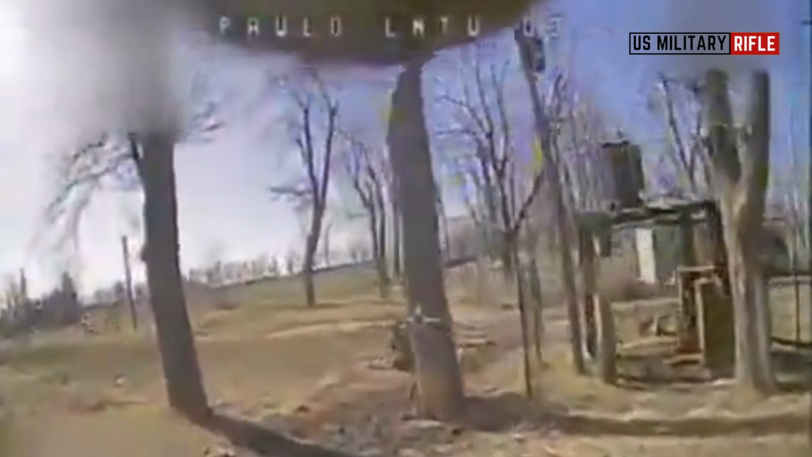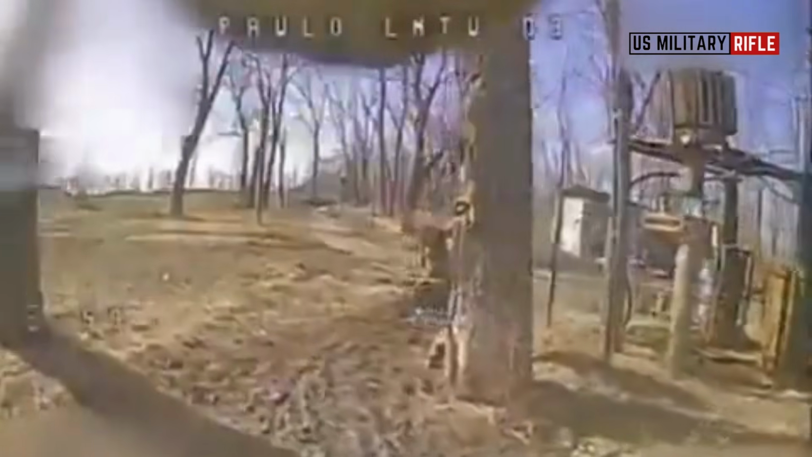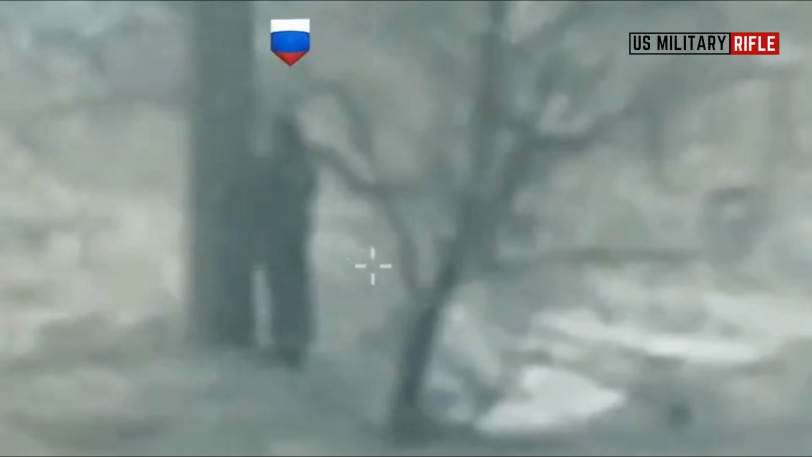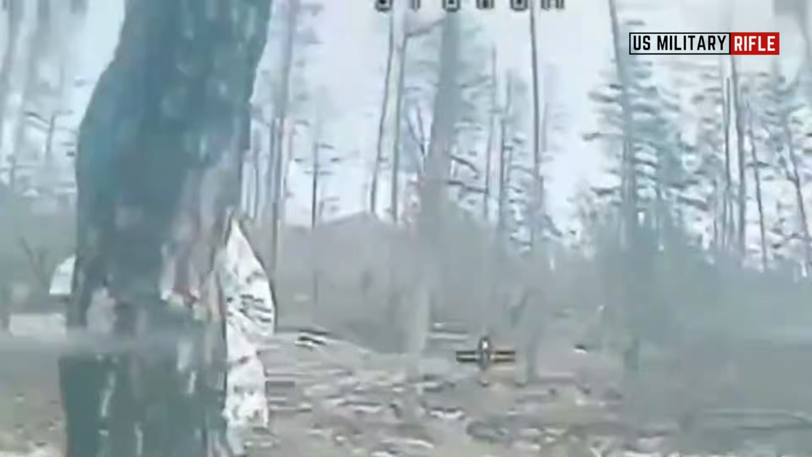The aerial warfare operation didn't stop there. The drone's camera then panned to the edge of a nearby forest, where several Russian soldiers could be seen trying to hide among the trees and bushes. They moved slowly, trying to use the forest's shade as cover from aerial reconnaissance, but their efforts were futile.